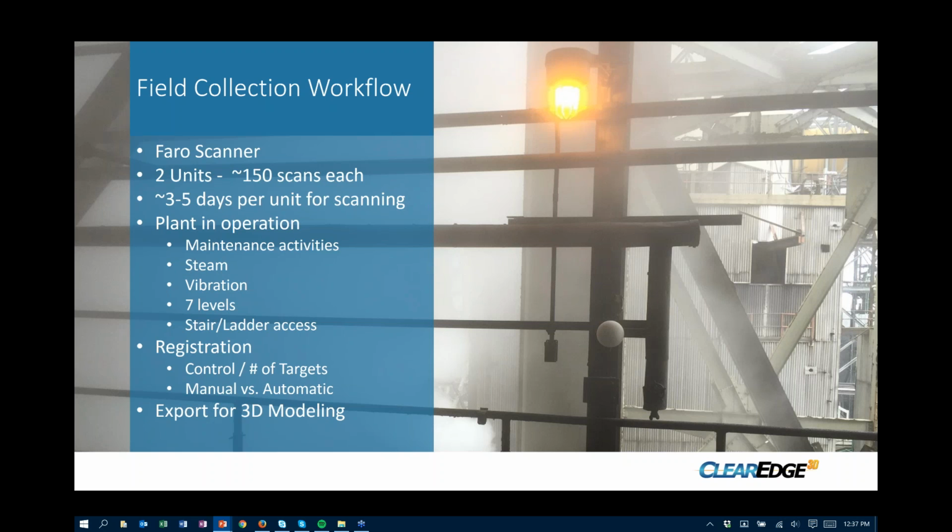The plant was in operation, which is a good thing from their perspective. They want to minimize downtime because obviously the power plant running is making electricity and making money. So there were some maintenance activities taking place. We had steam. Steam is an enemy of laser scanning because we're dealing with light. It reflects the light and causes false readings and returns. Some of the plant's piping would produce steam, and depending on the direction of the wind, that offered us a challenge as far as planning and working around steam.